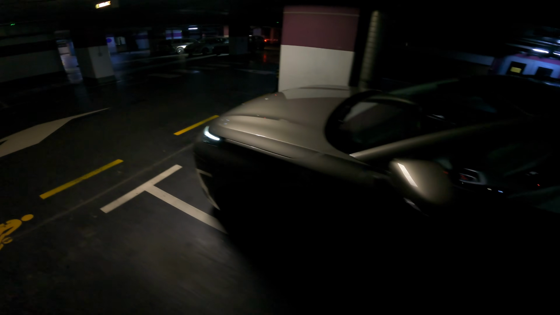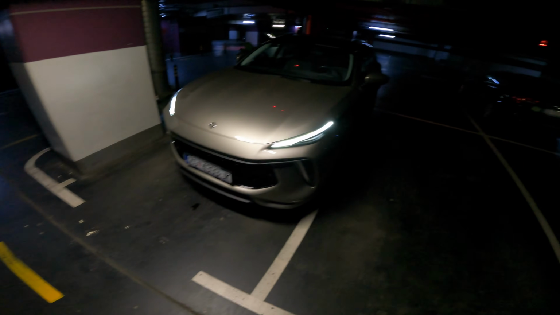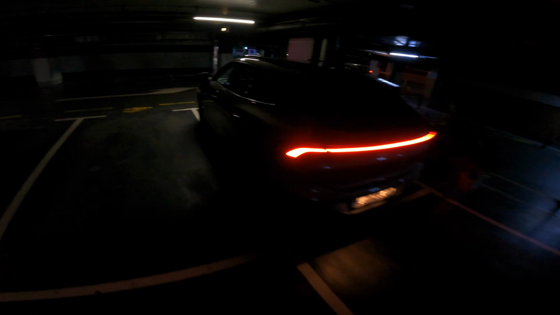And yeah, let me just show the car from the outside a little bit, at least this light here. So yeah, looking quite good. And just a little walk around to the back end. The back end is really looking nice, and you can see those dynamic turn signals. It's amazing.